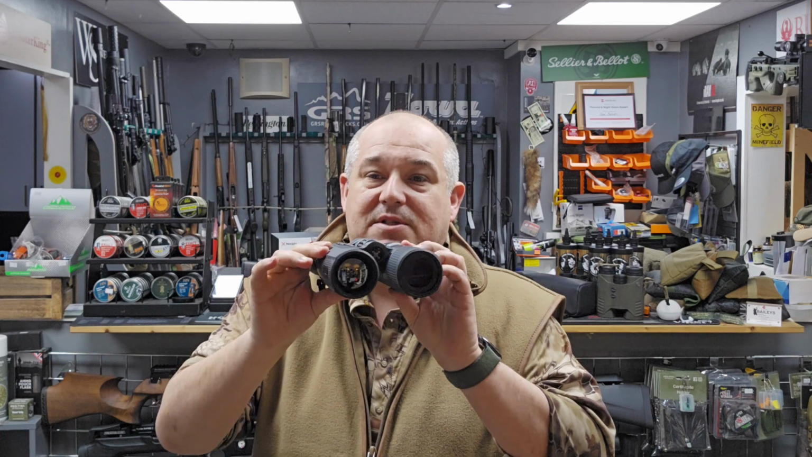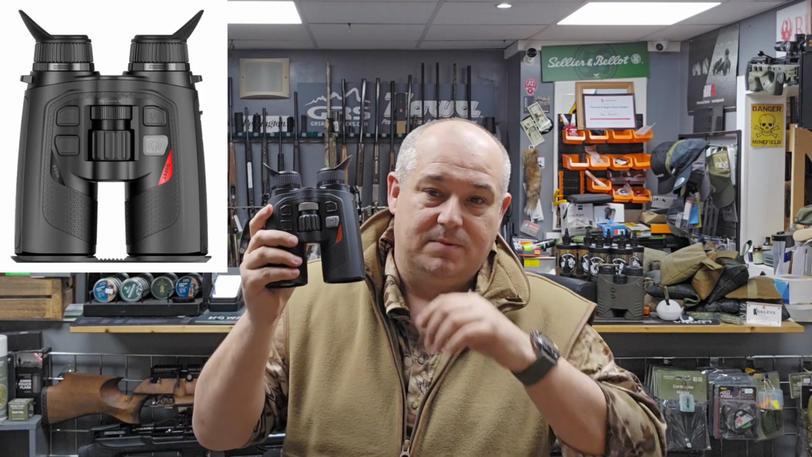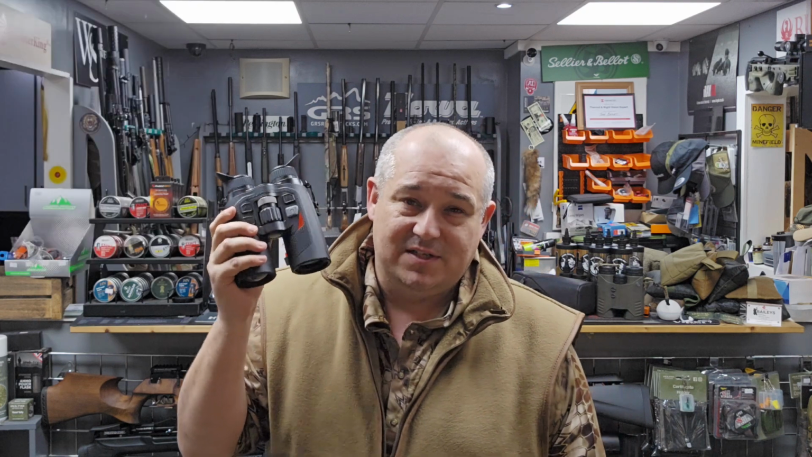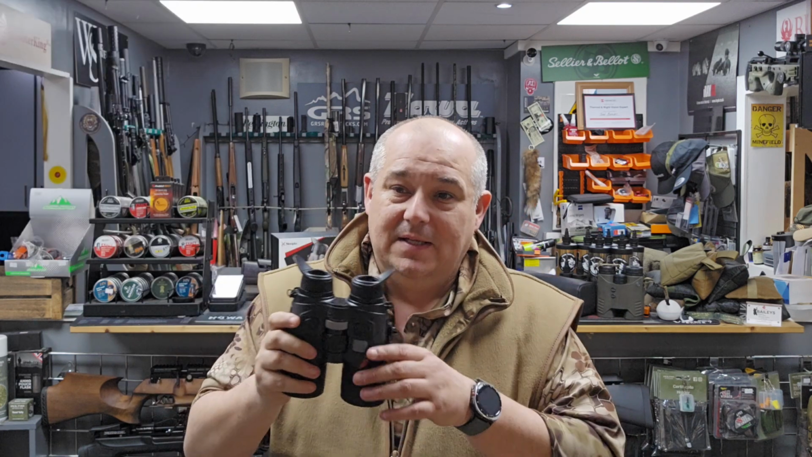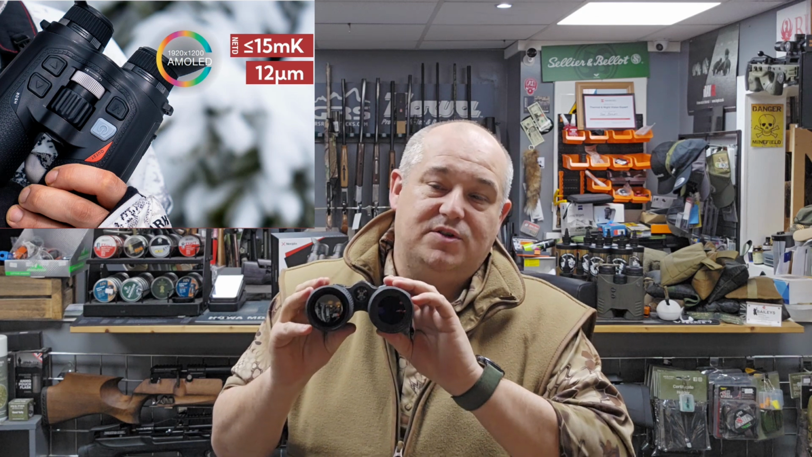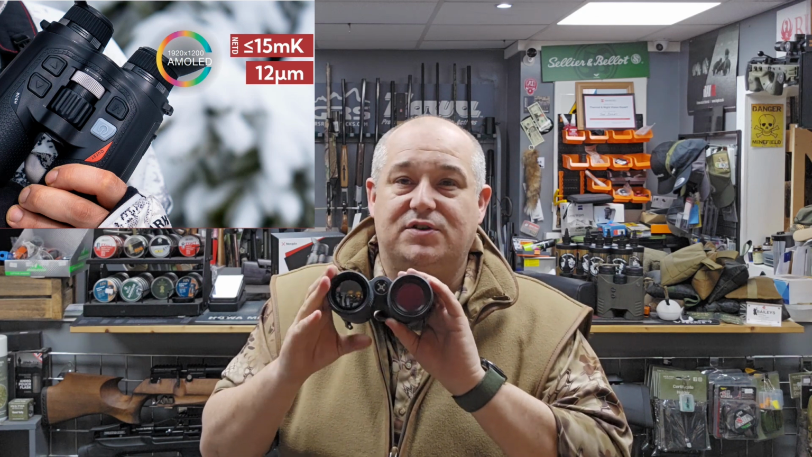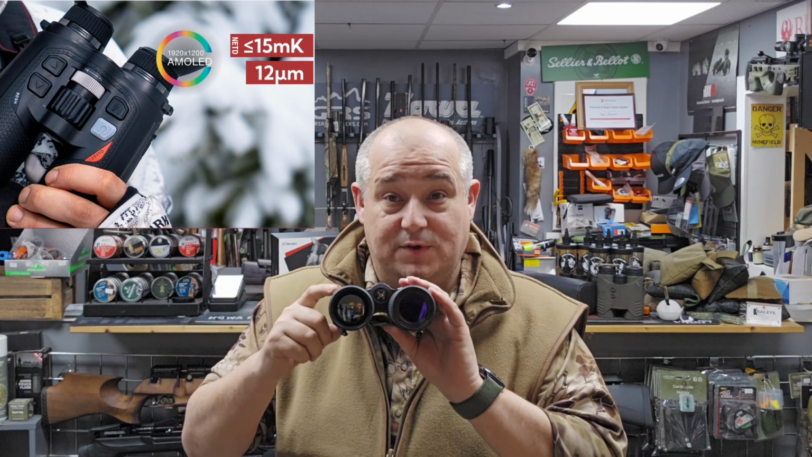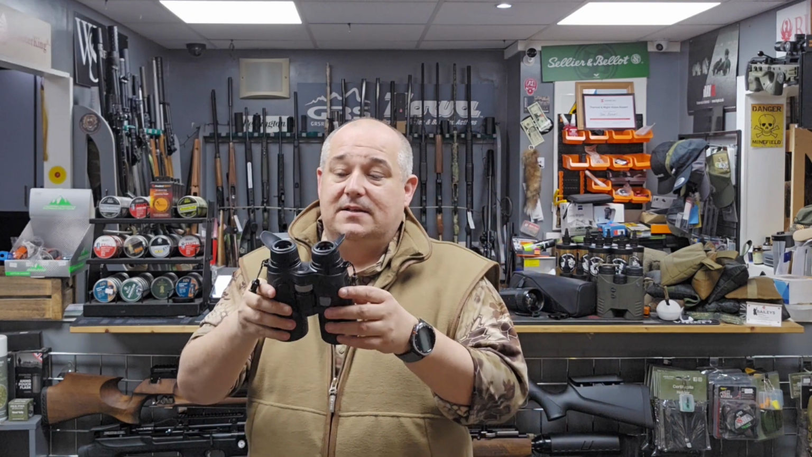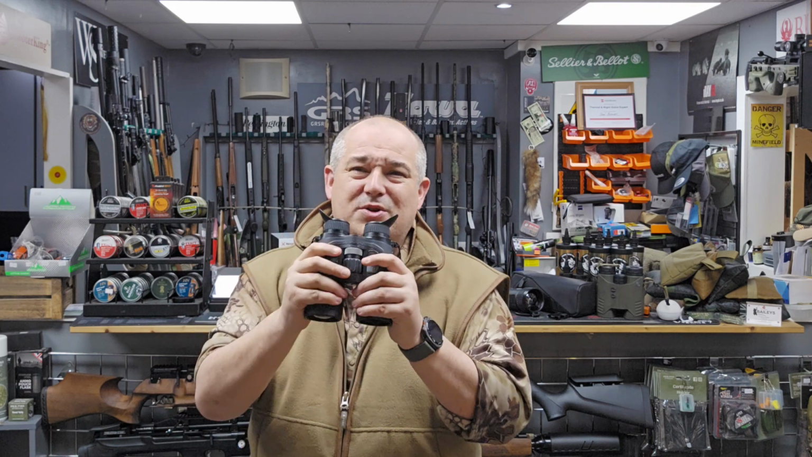So yeah, absolutely gorgeous. These have got a NETD of 15 millikelvin and a 60 Hz refresh rate, so nice and smooth as well. And the rangefinder on these goes out to 1,000 meters with a 2,600 meter detection range for the 640 model. So that is absolutely ideal as well. These are fully waterproof and just so small.